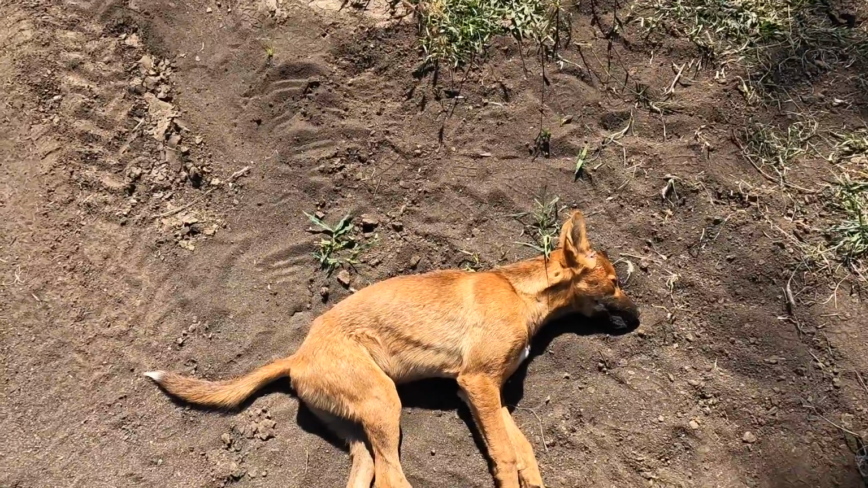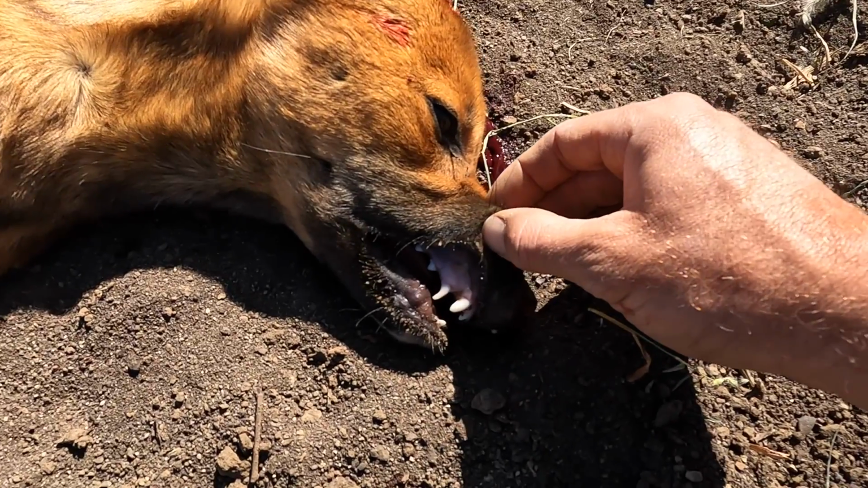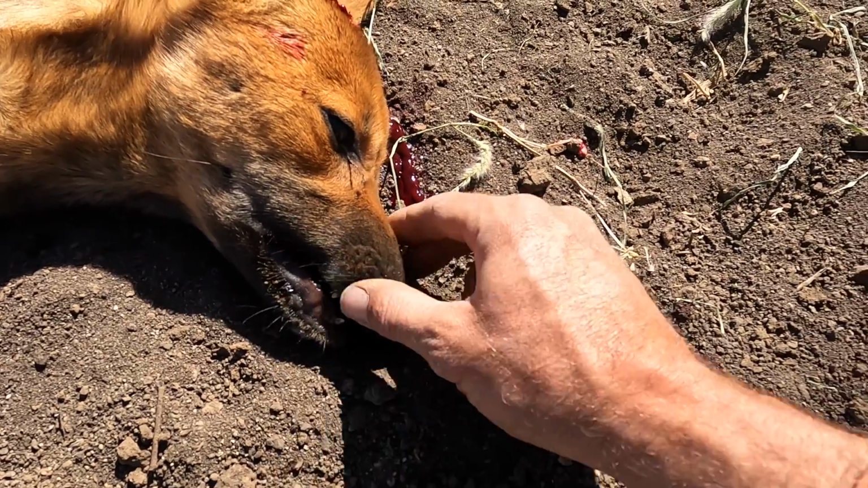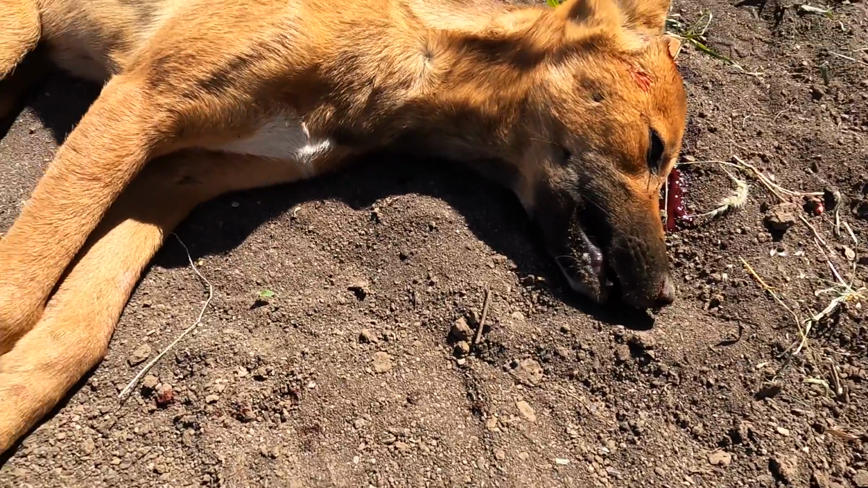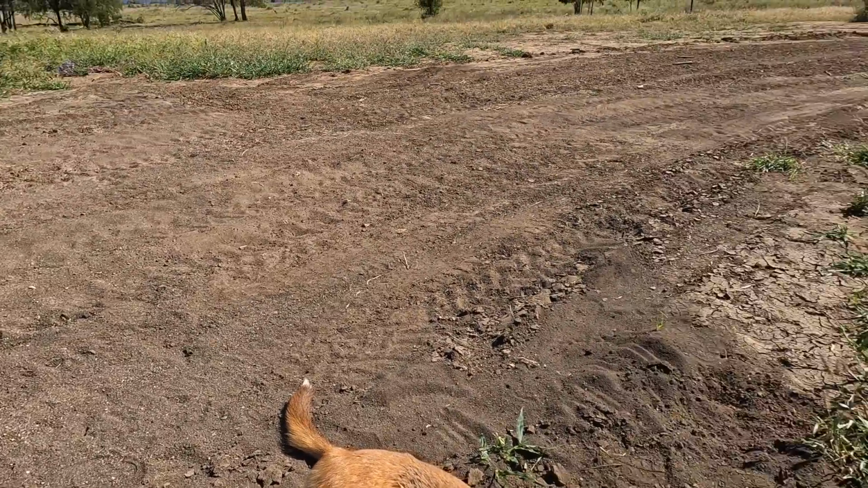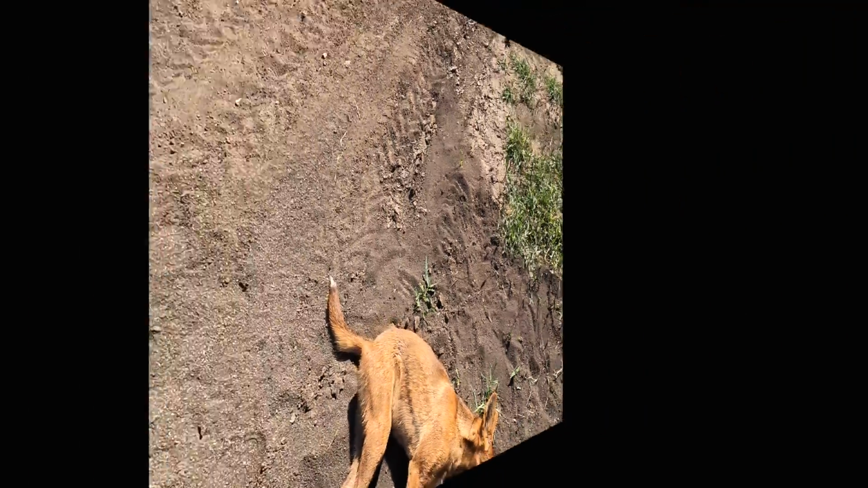So, not an old dog, he's pretty young, so he's still only got his baby teeth and his canines. He's lost the bottom one there on that side, but he'll be learning to kill. There's the big ones here yet to catch. So hopefully they might be up a bit further than another trap. See how we go.